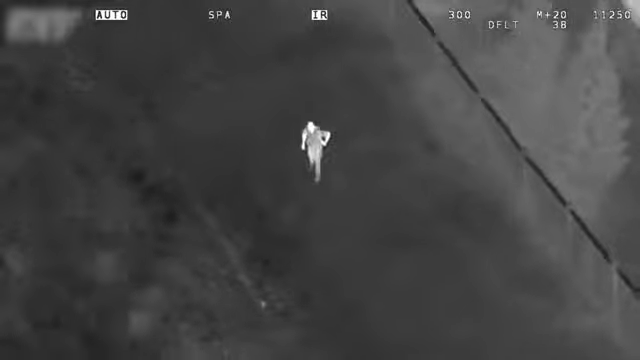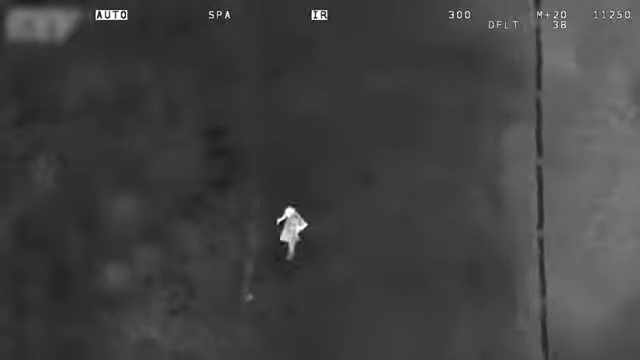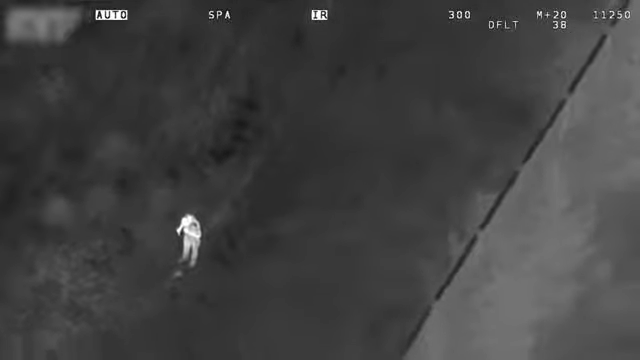Just keep walking. About 5 feet, 4 feet, 3 feet, 2 feet. Should be right there. Attached to an air gun, I believe.